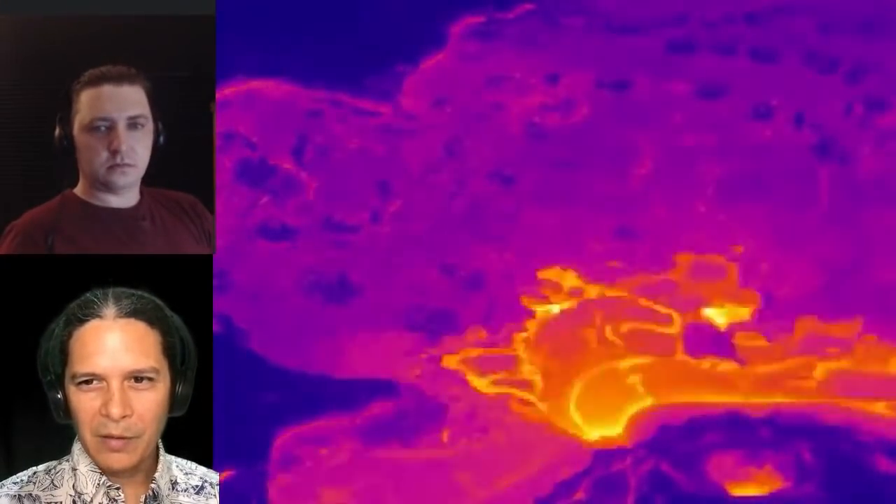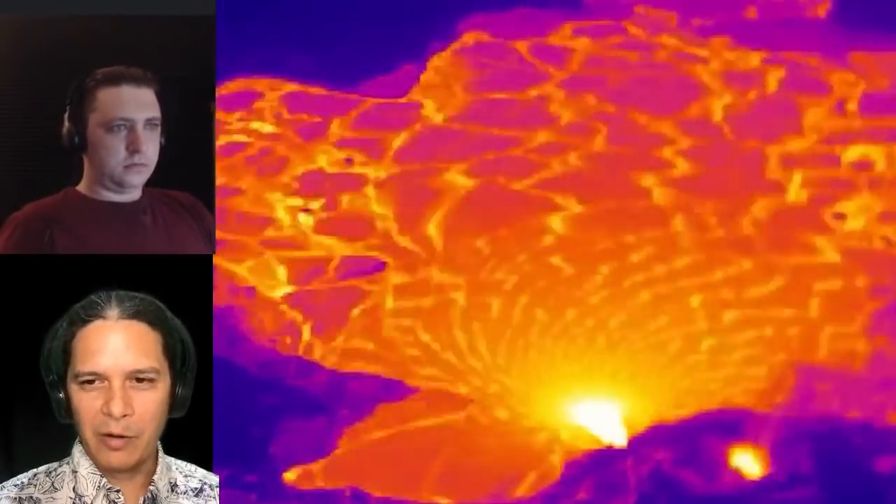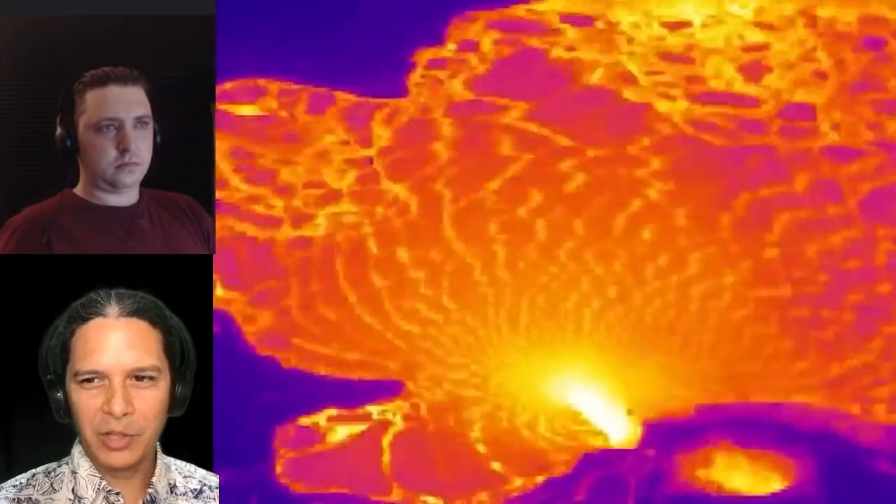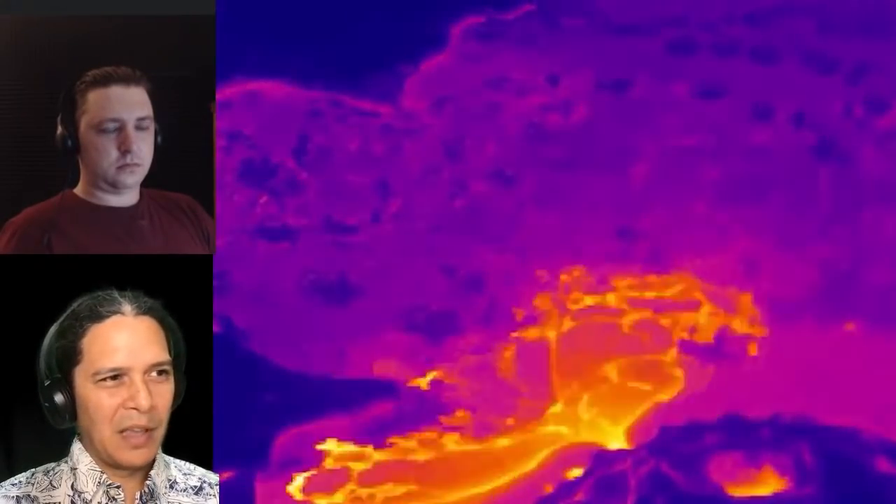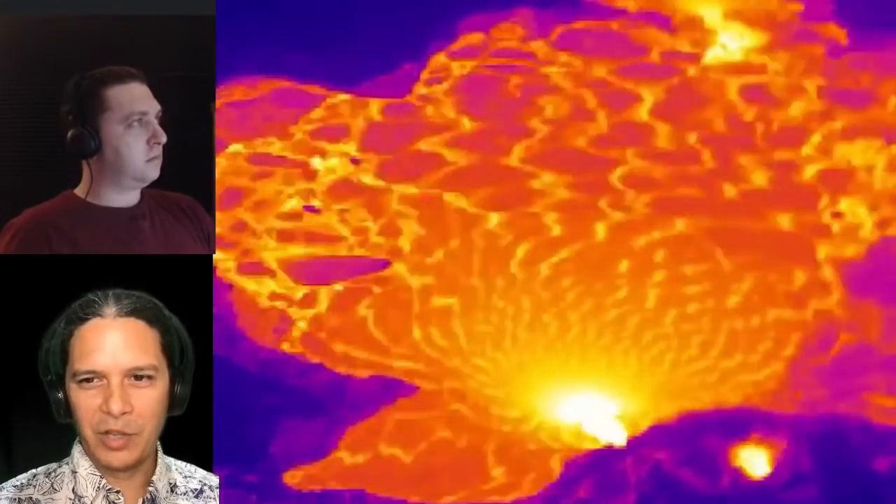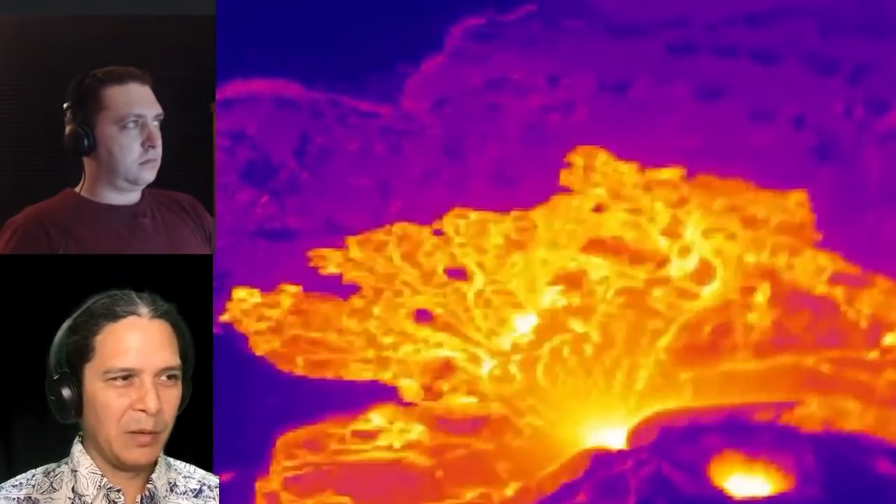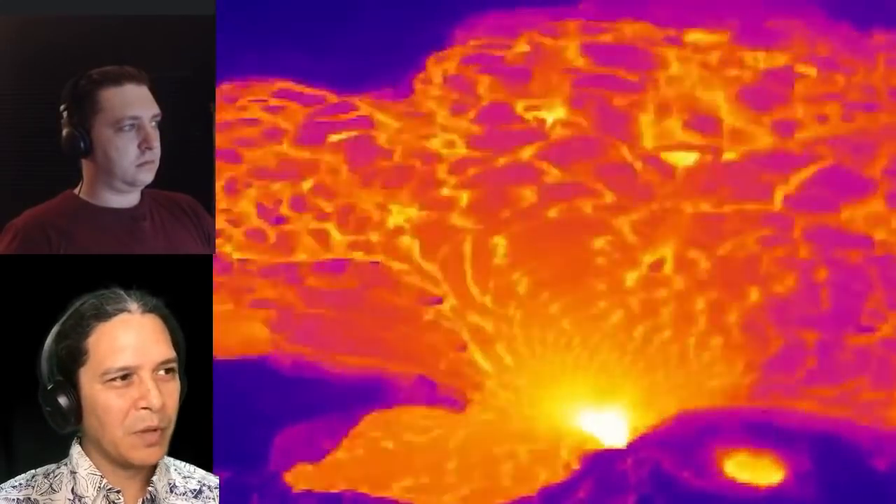And we will be talking today about Kilauea and a little bit about Maunaloa as well, after our mid-broadcast intermission. And starting off, you guys are seeing the infrared view taken from the USGS F1 camera that Dane has collected and looped here with the help of Bob Martin collecting some images too.